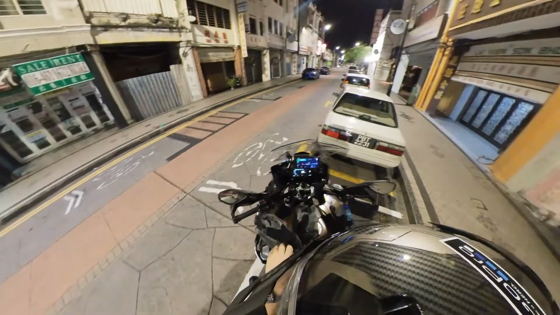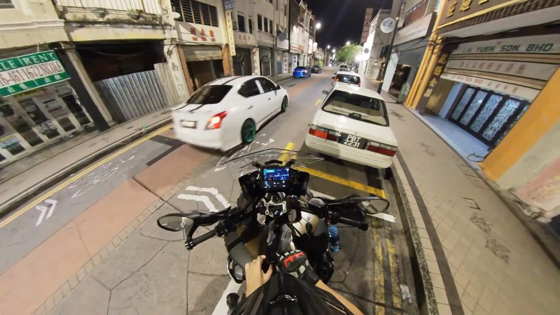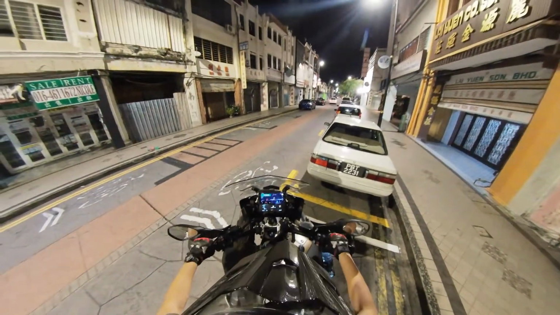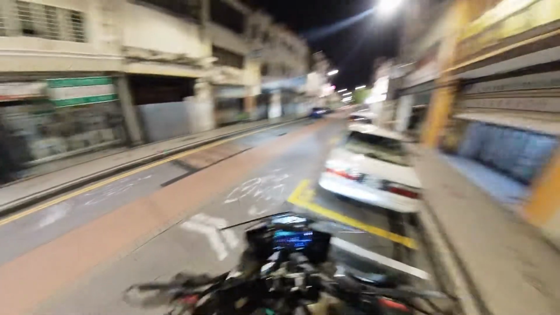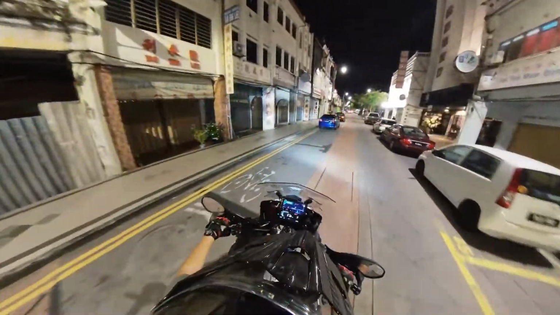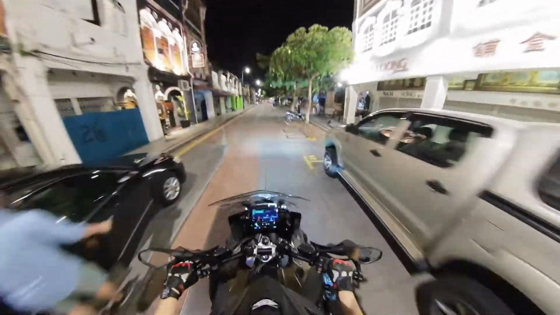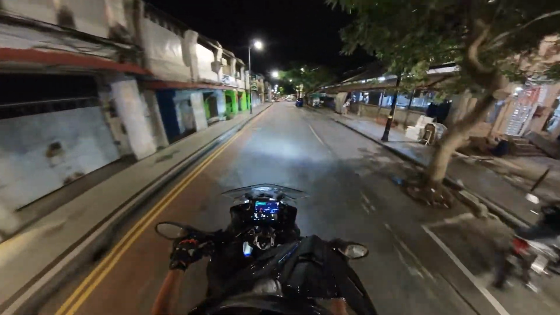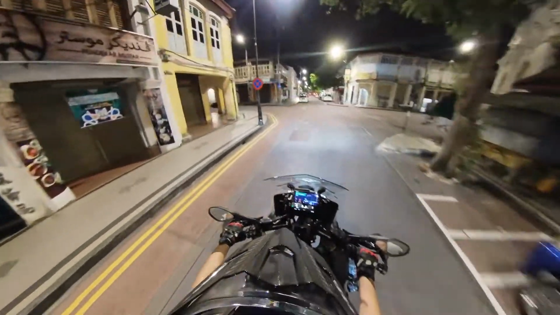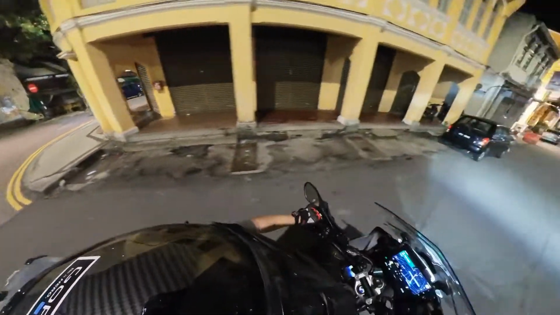Very quiet. Some occasional traffic. Might do this more often. It's kind of peaceful, but it'll be a while before I can get back to the town because of the lockdown. So making the most out of this ride. You can see a little market or pasar, as it goes by the local lingo, to the right earlier.